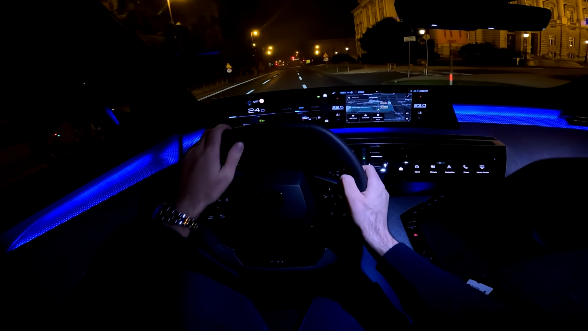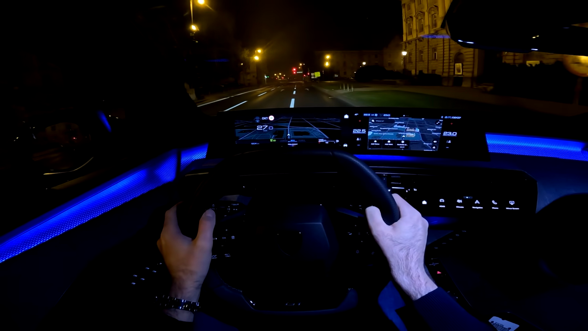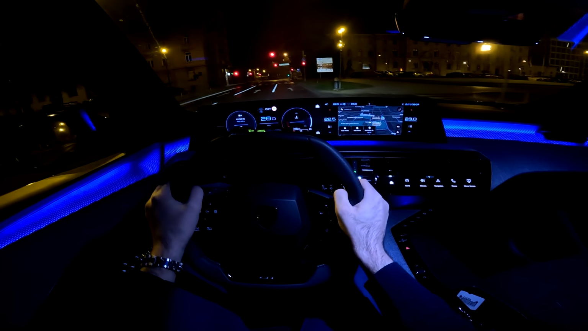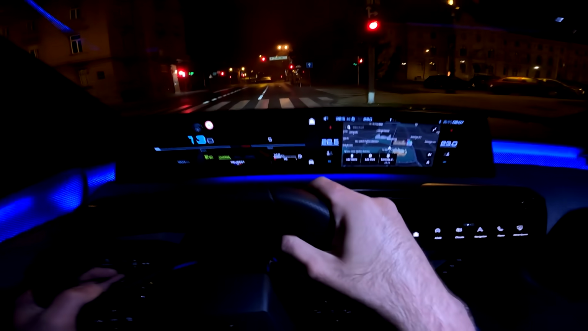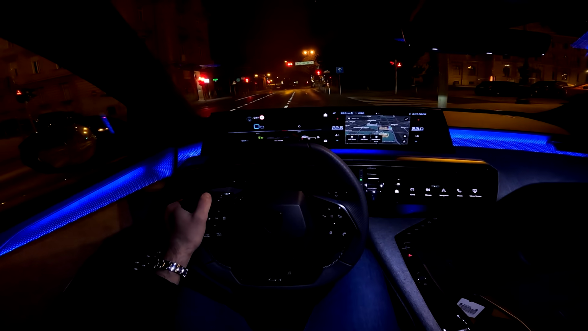And there are different views that are available here in front of you. So look at this, the map view, then this power flow view. You also have this with the RPMs, which are active of course when the engine kicks in.